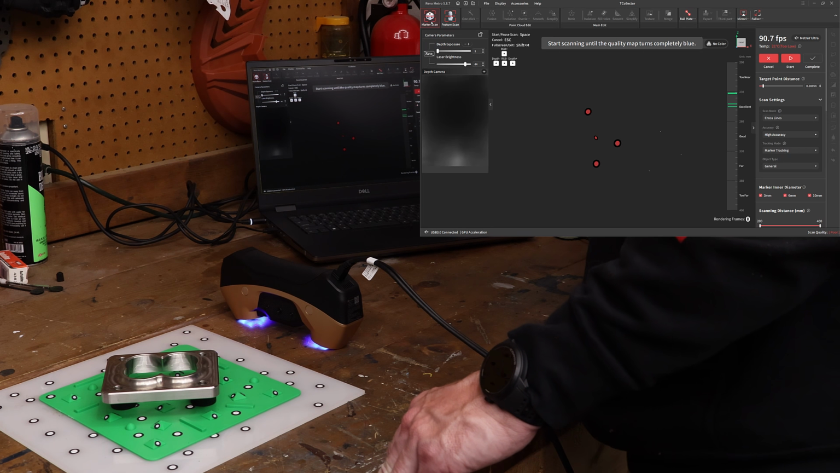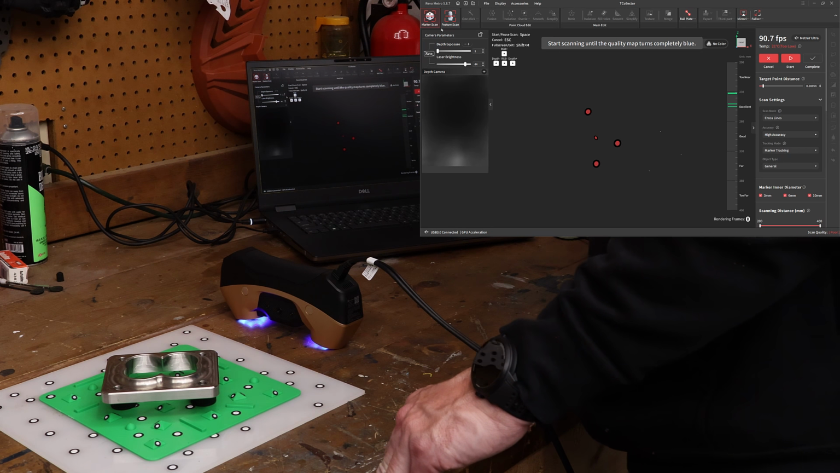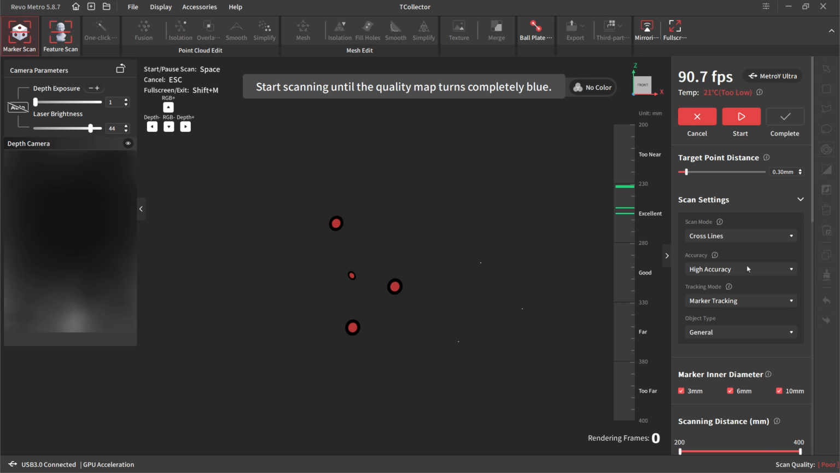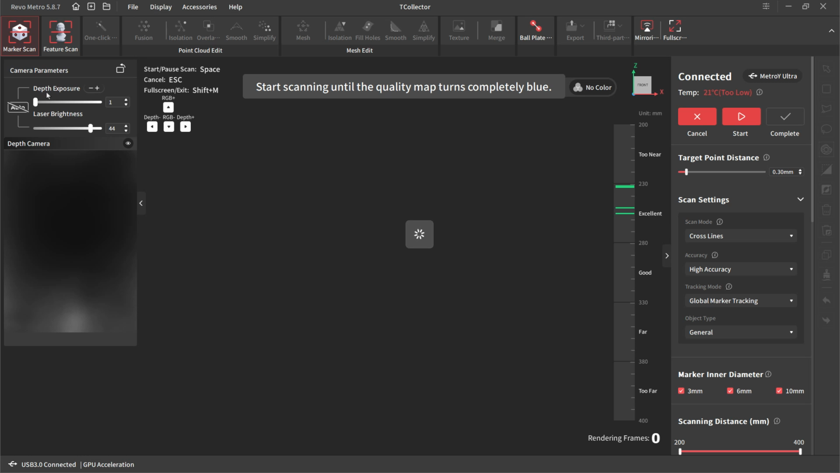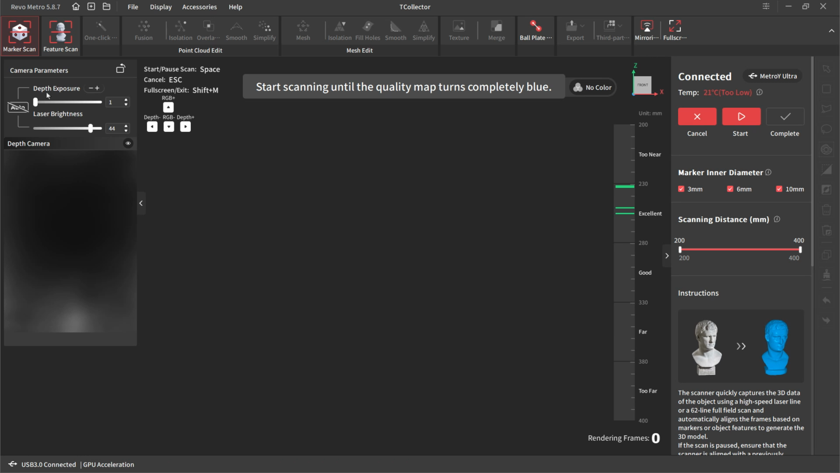So first thing that we want to do is we're going to be using marker scanning. We can do this with marker tracking or global marker. Global marker is going to be better because it means you can move around a lot quicker and more freely. So it feels more responsive when you're scanning, first of all, and it really helps with tracking. So selecting global marker, doing a new scan. Benefit of this too is we can reuse this when we flip the part over. We can just do that single global marker file.